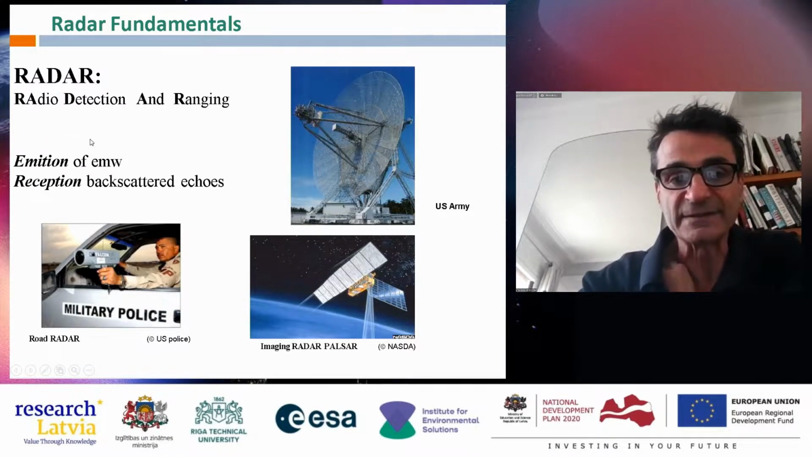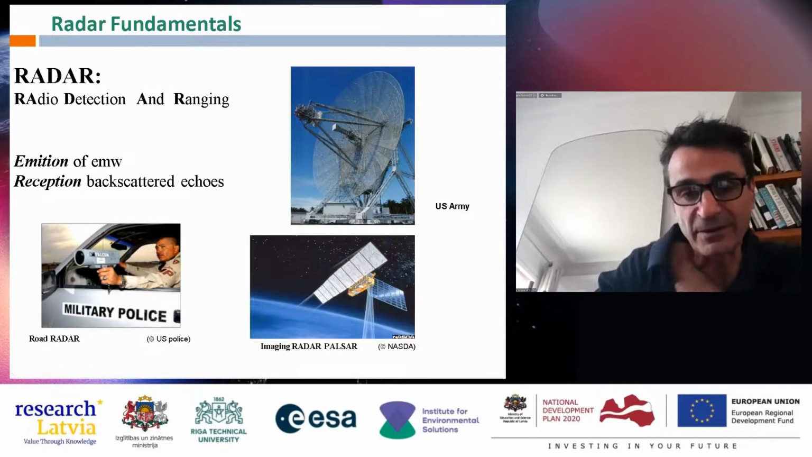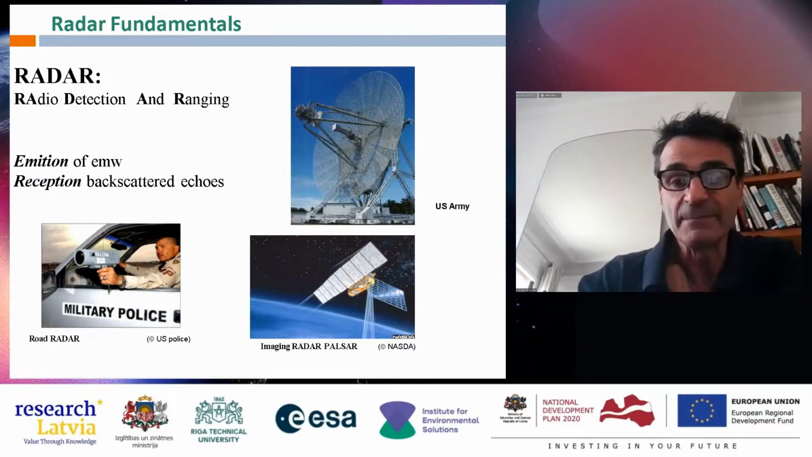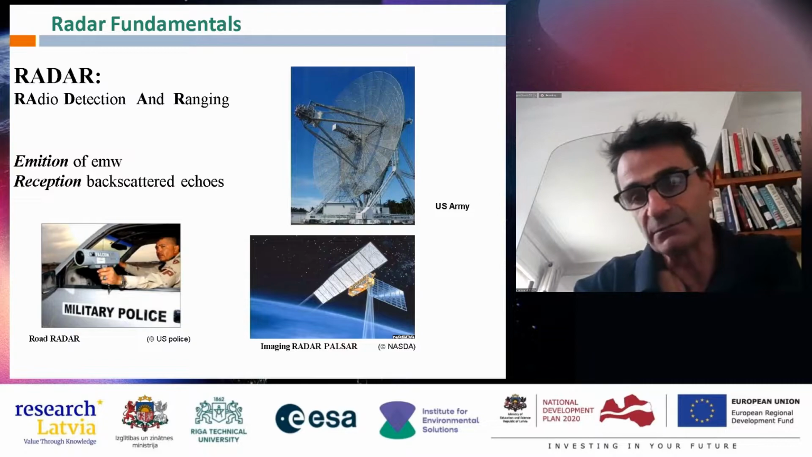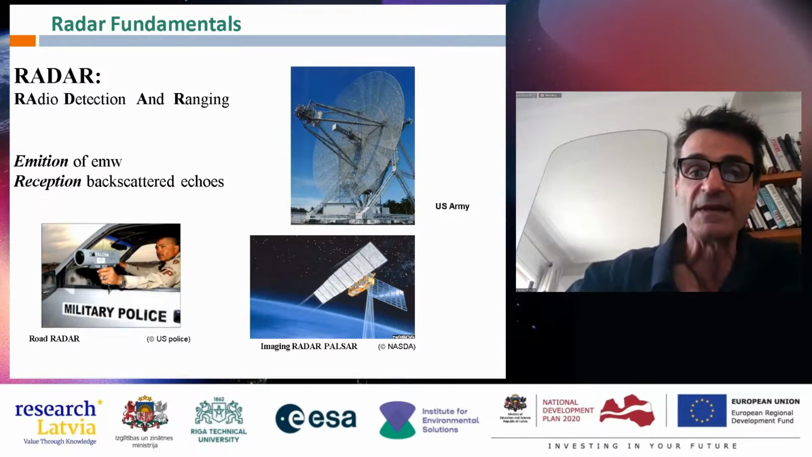It consists in emitting electromagnetic waves and receiving the backscattered echoes, because the receiving antenna generally is at the same location as the emitting antenna.